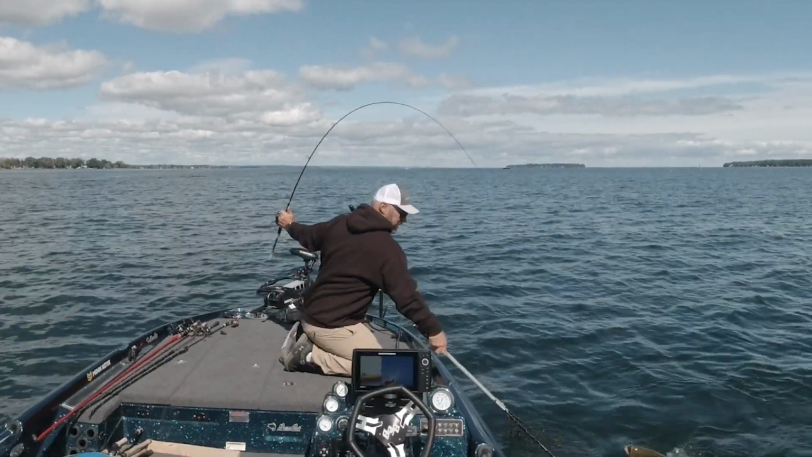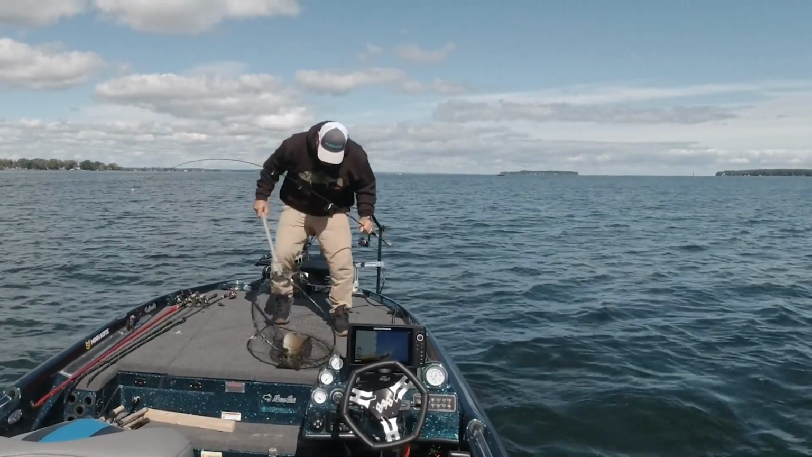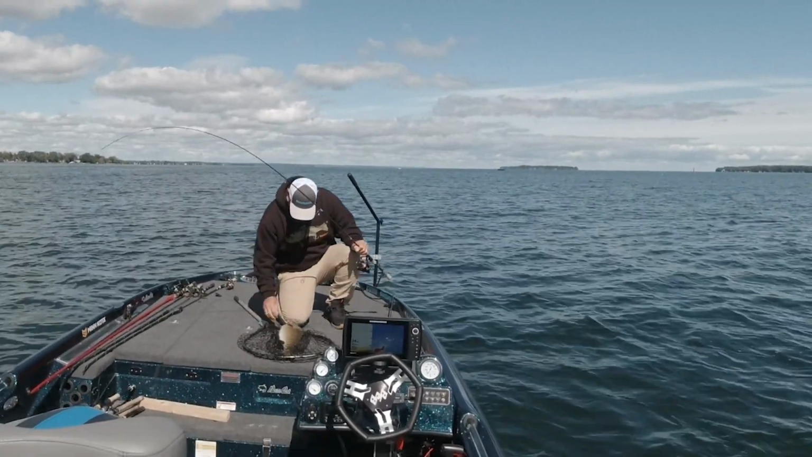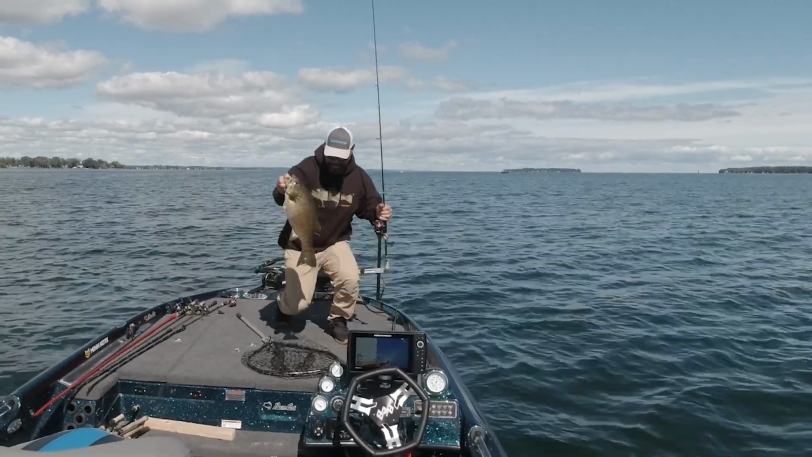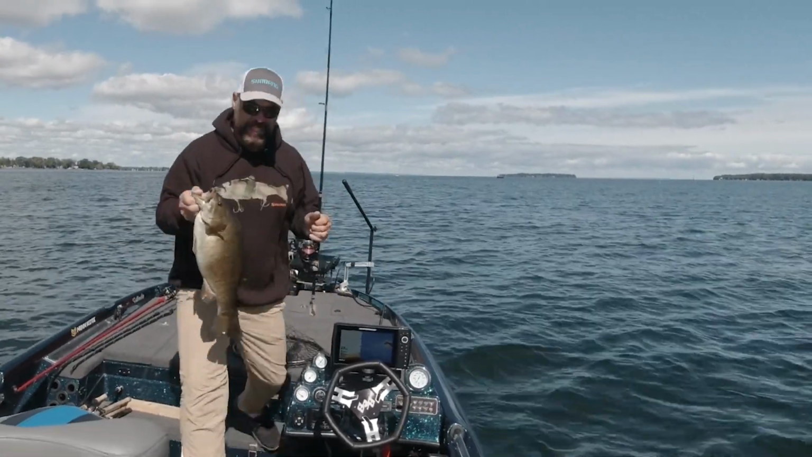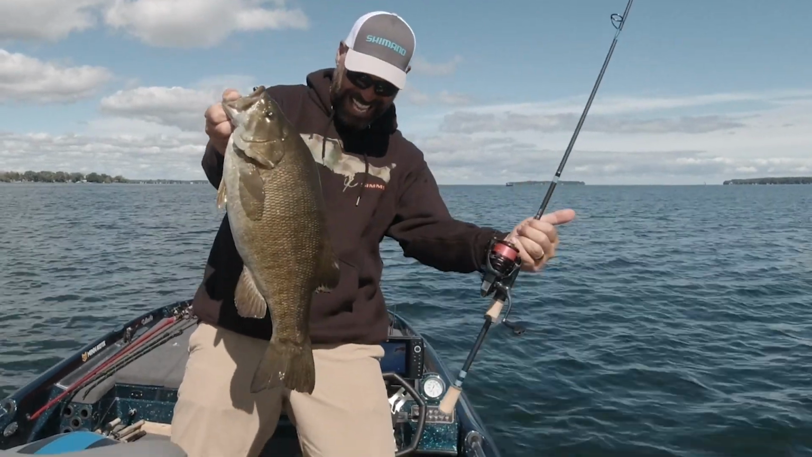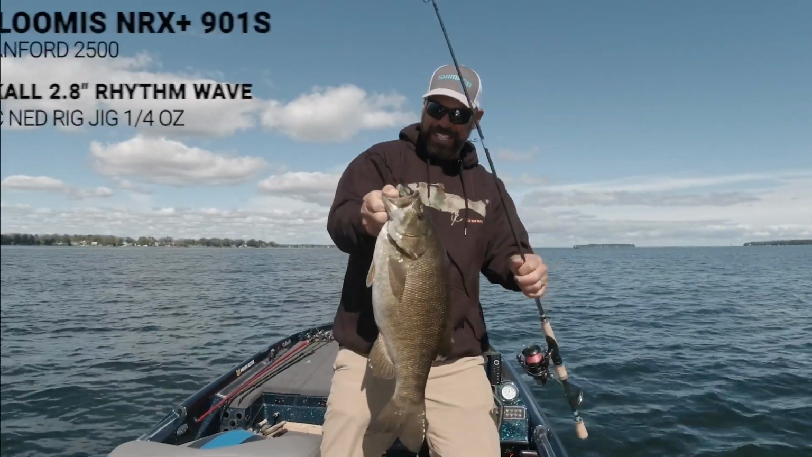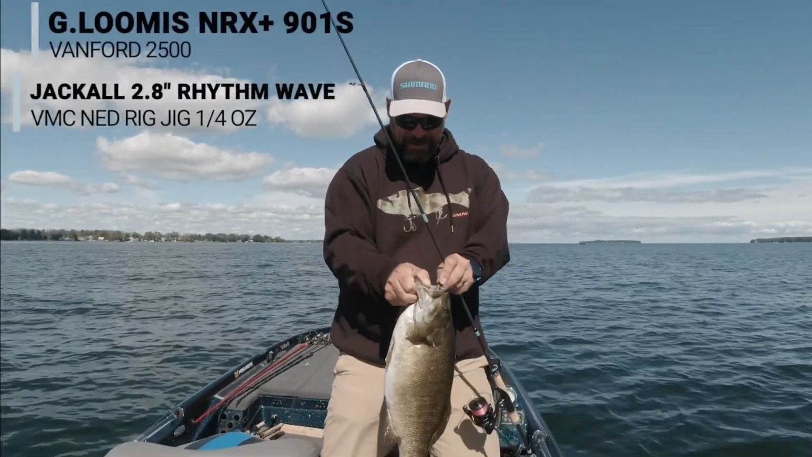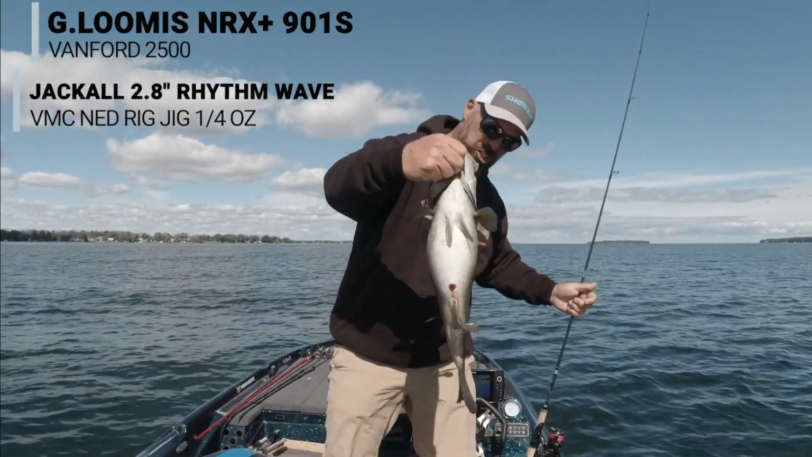Oh my God, look at this thing. This might be my biggest smallmouth of the year. Look at this brick. Are you kidding me? Oh, 901 NRX Plus, 2.8 Rhythm Wave with bait fuel. And he swam straight down and smoked it.